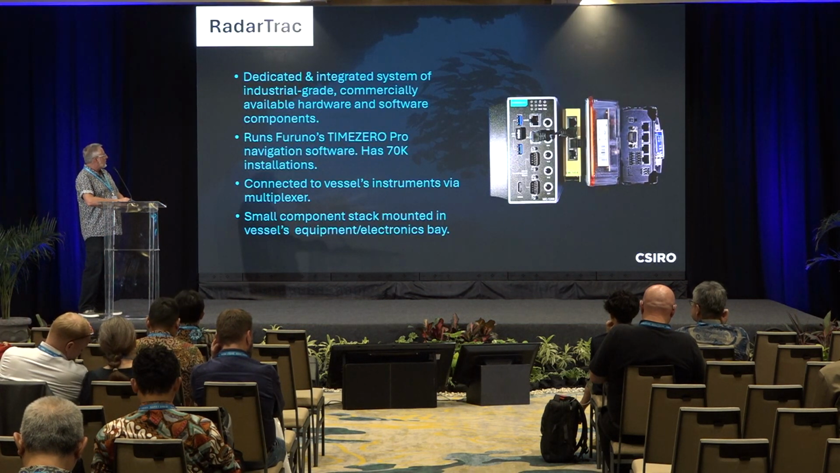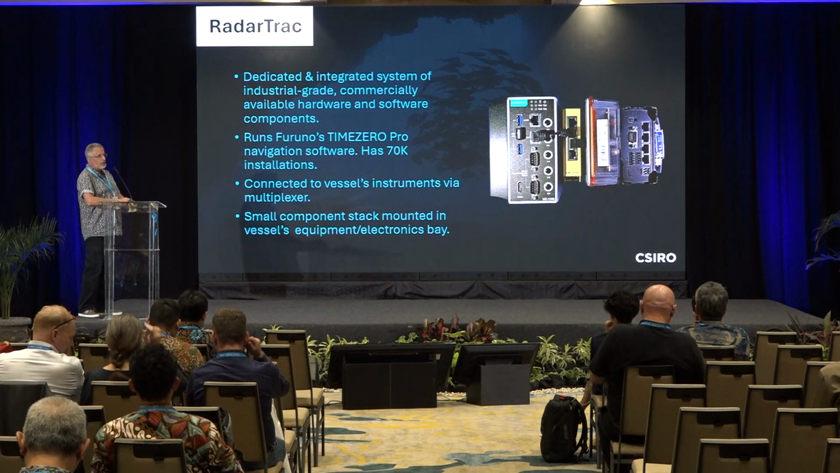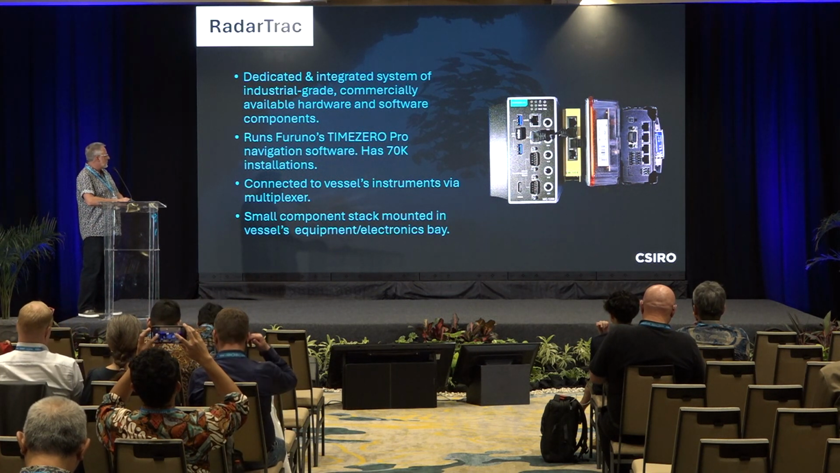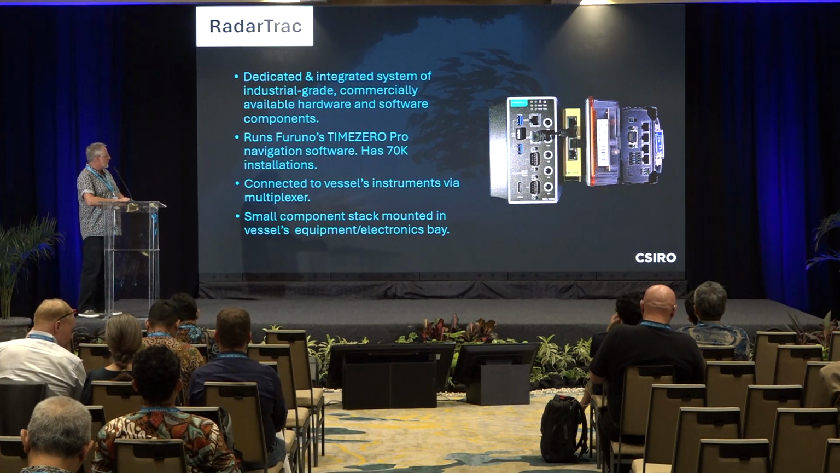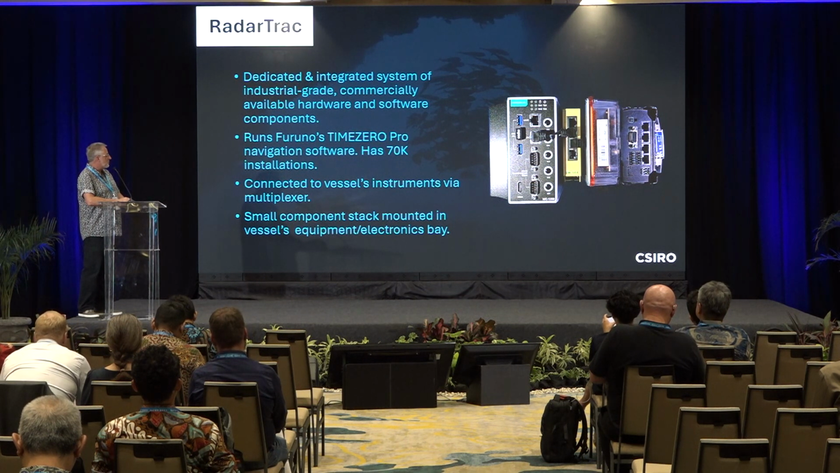RadarTrac is built from commercially available hardware components. We run Furuno's Time Zero software, which in itself has 70,000 installations already. I've talked to a few of you. I know that the software is well known. We connect to vessels' instruments via the multiplexer. That's the orange unit in the middle there. And it's a small component stack that is mounted in the vessel's electronics bay.